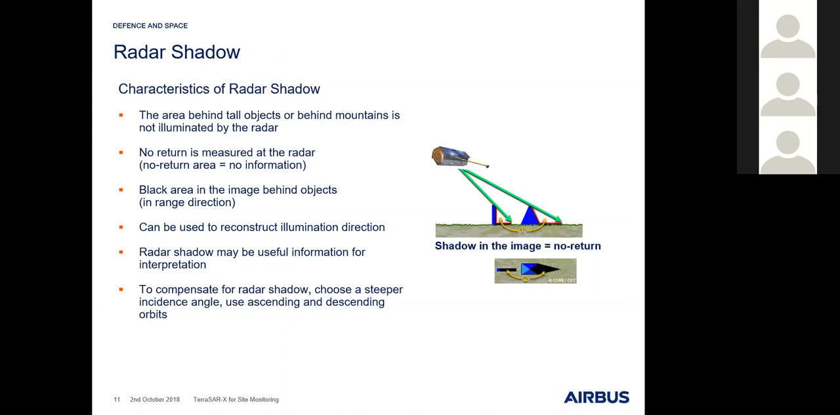We can just minimize it or work with it by changing the viewing angle, meaning we can change from steep to shallow incidence angles, and therefore modify the length or the amount of the radar shadow area.